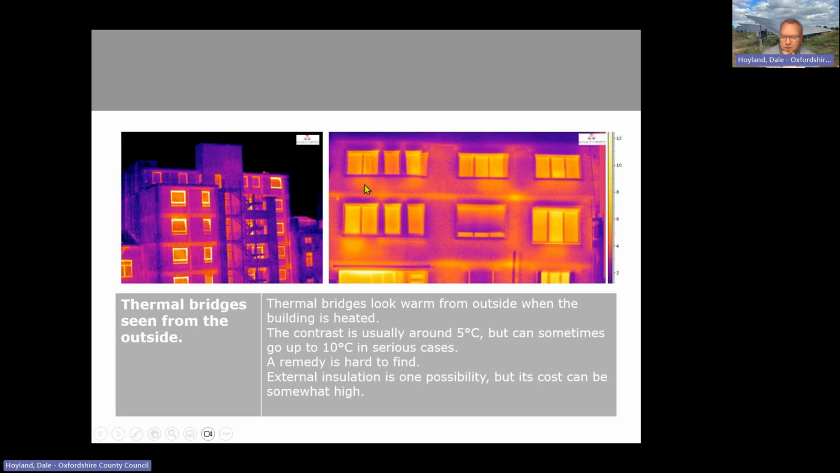You can also spot radiators under most of these windows, and potentially heat gathering at the tops of windows as well, which tend to be a little bit warmer.